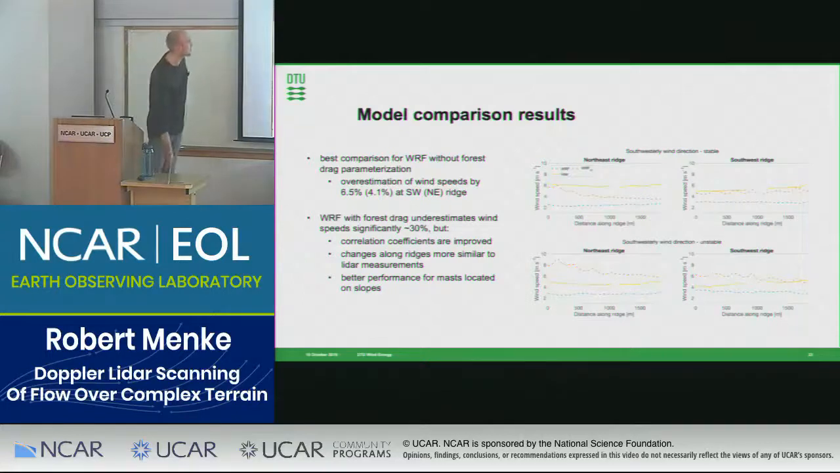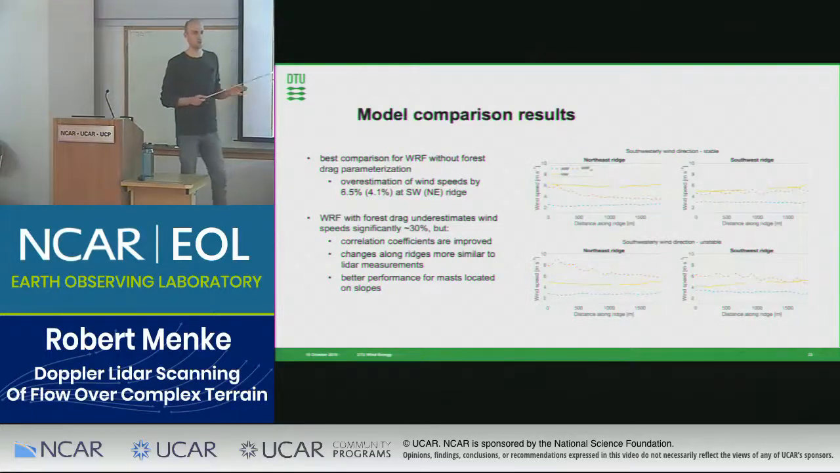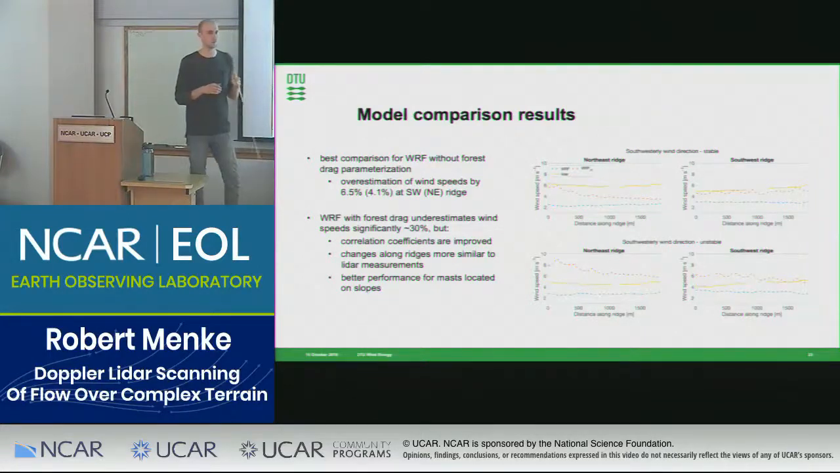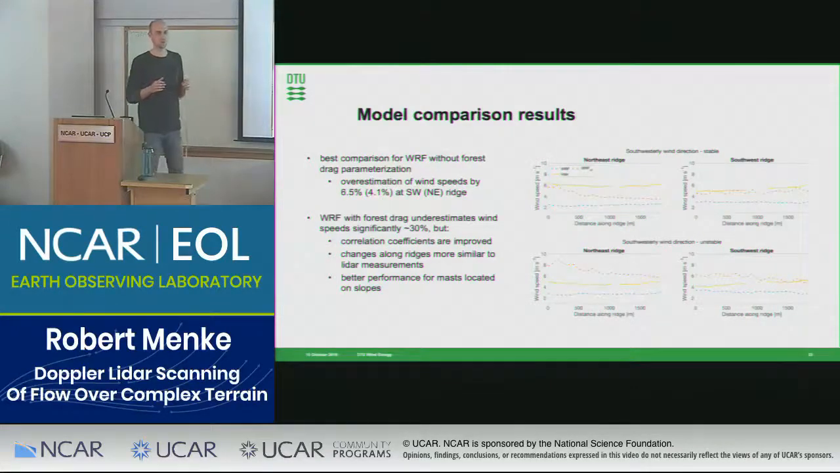Okay, so this 6.5% is if we take all the measurement data that we had, like all the 10-minute periods. I think we had 507 10-minute periods. And then here, out of these 507 periods, we only look at periods with southwesterly flow and unstable conditions. So it's a very small subset. So it's very important there for the model to get the timing right.